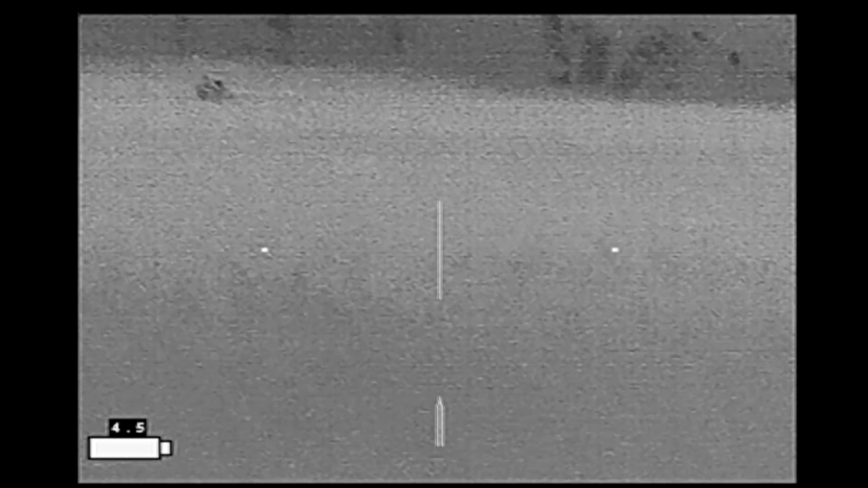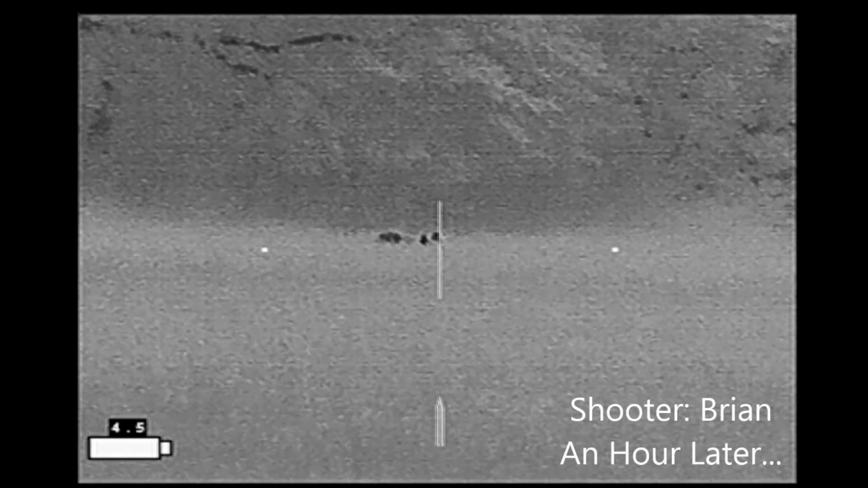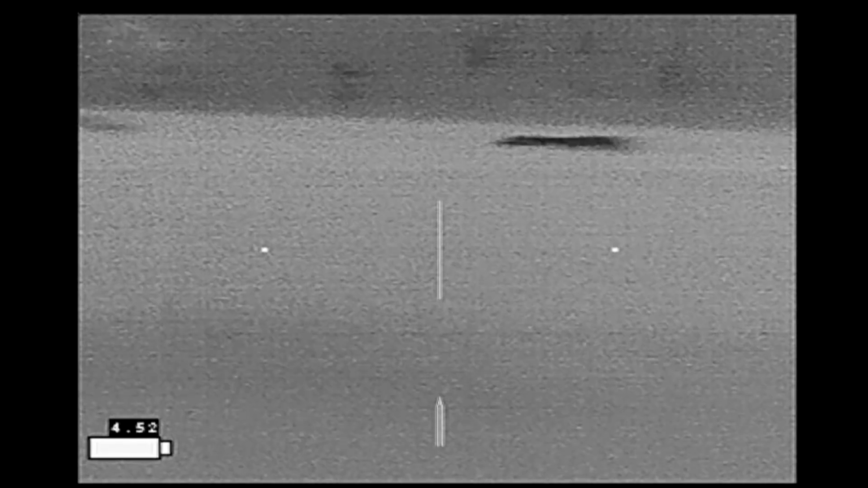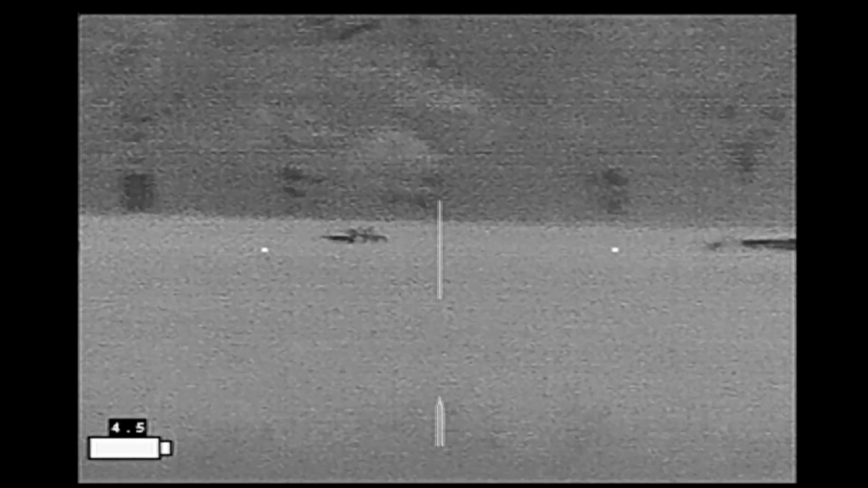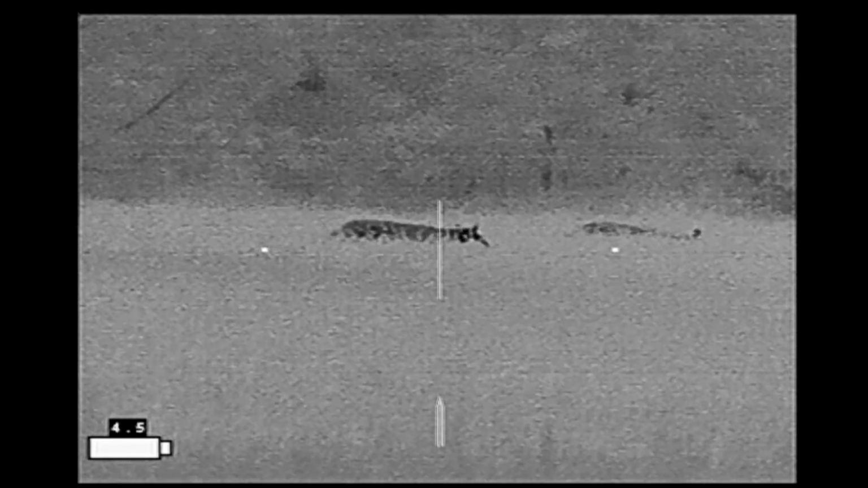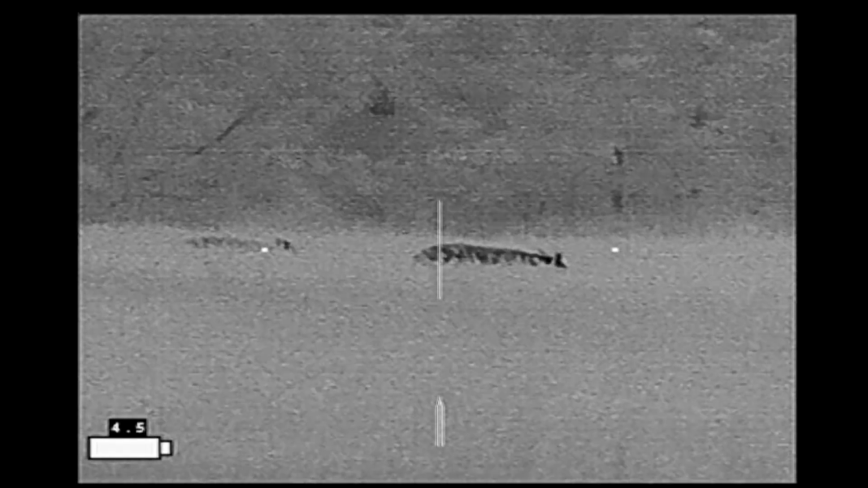Not long later, we got on another group of hogs out in the oats on the far end of the field. Here we've made our stalk around the property, and we're set up next to one of the telephone poles. I'm on one side of the pole, Ben's on the other side of the pole. We're figuring out who's going to shoot which hog. And as we're deciding, Ben has got his hog picked out. I finally figured out I want to start with this hog.